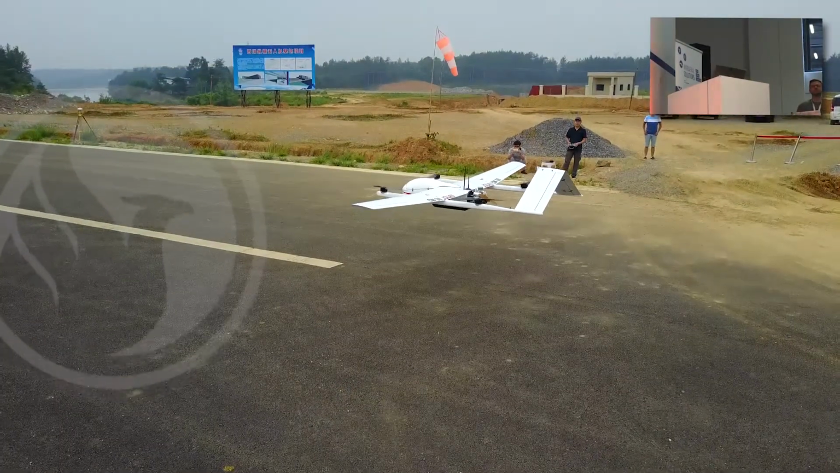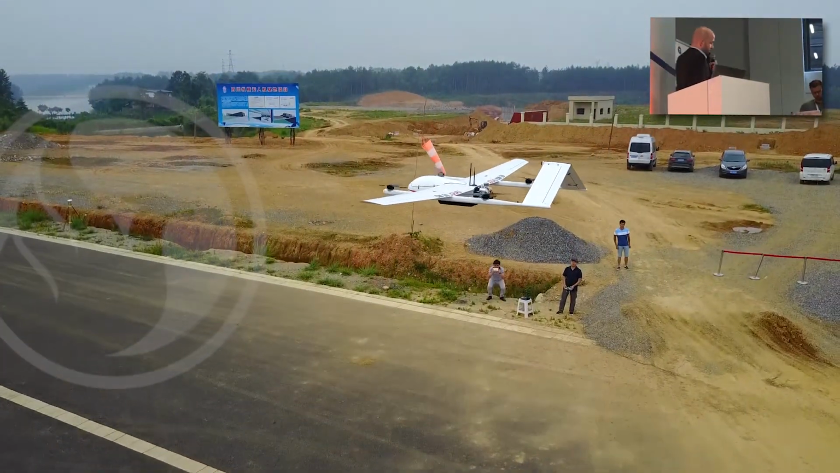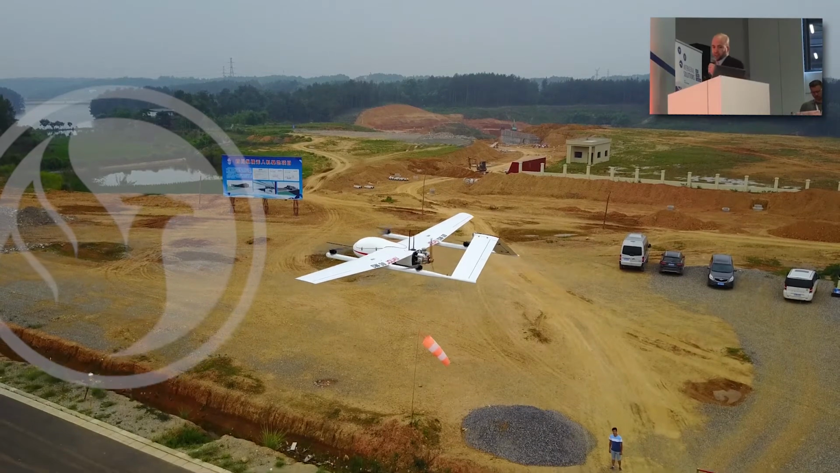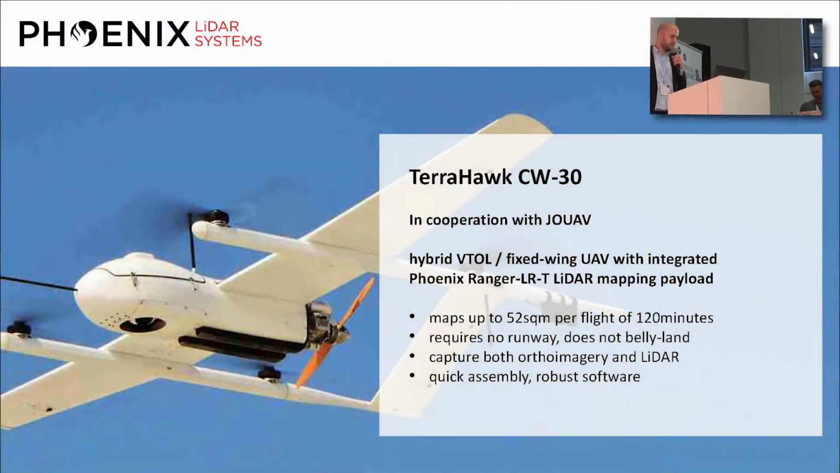This is a large UAV, but it's a hybrid UAV, so it can do vertical takeoff and requires absolutely no infrastructure, so no runway, and so it's very user-friendly, and you're not limited to airports or flatlands. This thing actually flies a good 2 hours, and it's perfectly reasonable to expect up to 50 square kilometers of dense LiDAR per one flight.